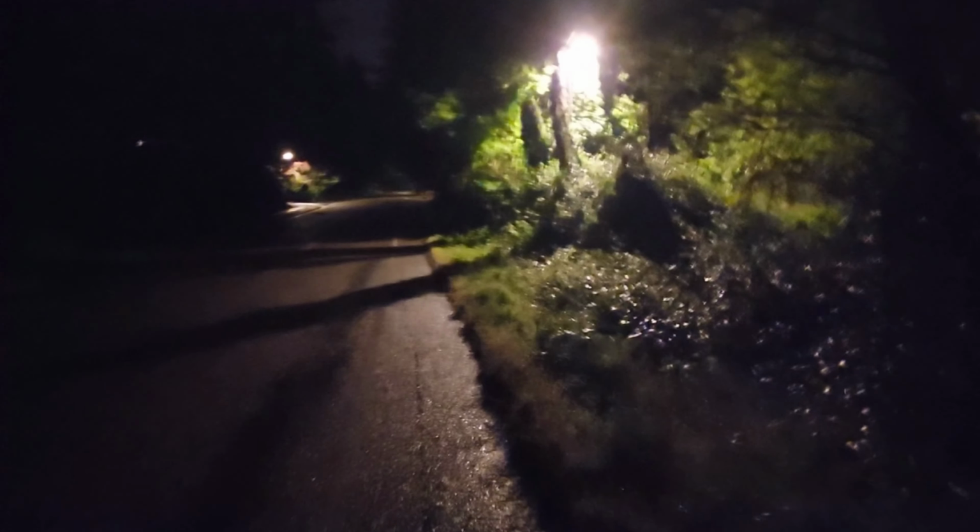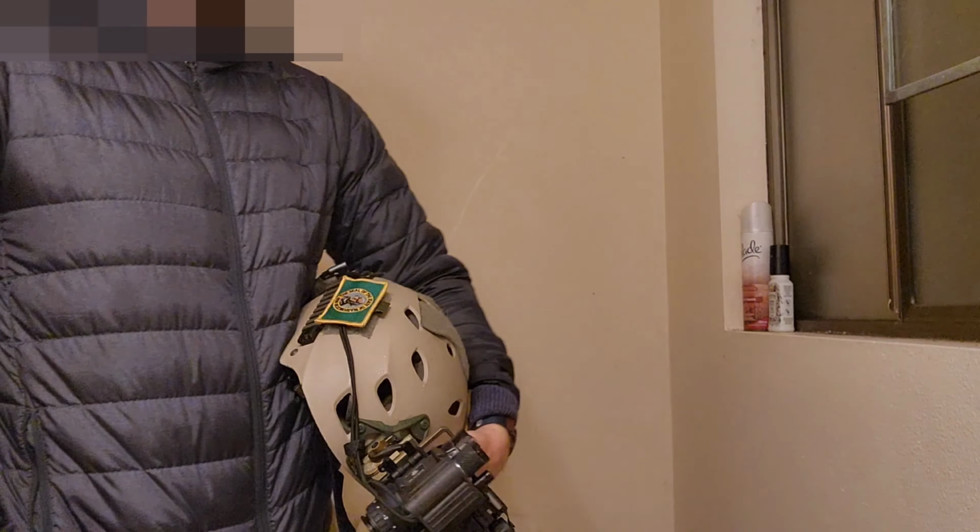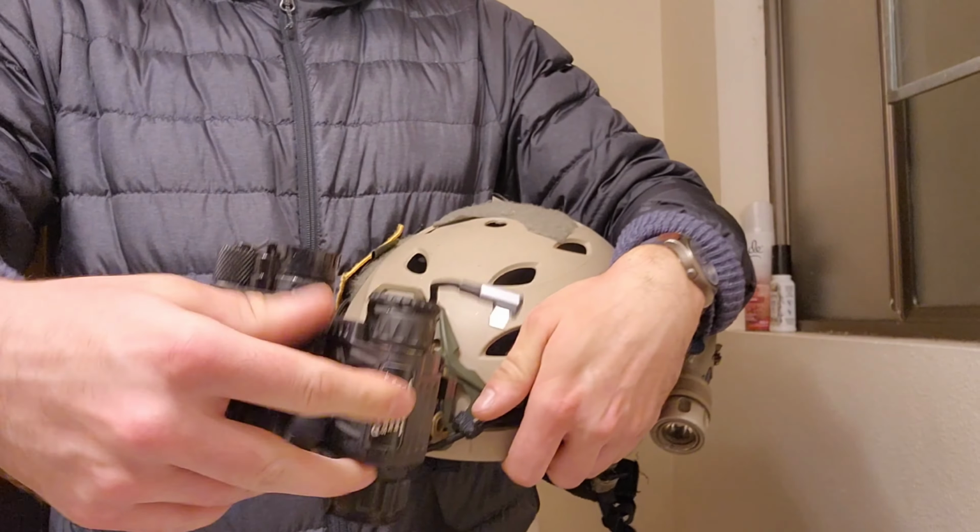Well, let's wrap this up with a quick recap. Number one, the Armasite Sidekick is good for spotting things at a long distance and up close that you would have missed otherwise. The PVS14 is good for navigation and identification. Some people can't look through both of them at the same time, but I can, and if you can't, you should look into an E-Cody or some completely other system. It really just depends on your budget and what you're trying to do.